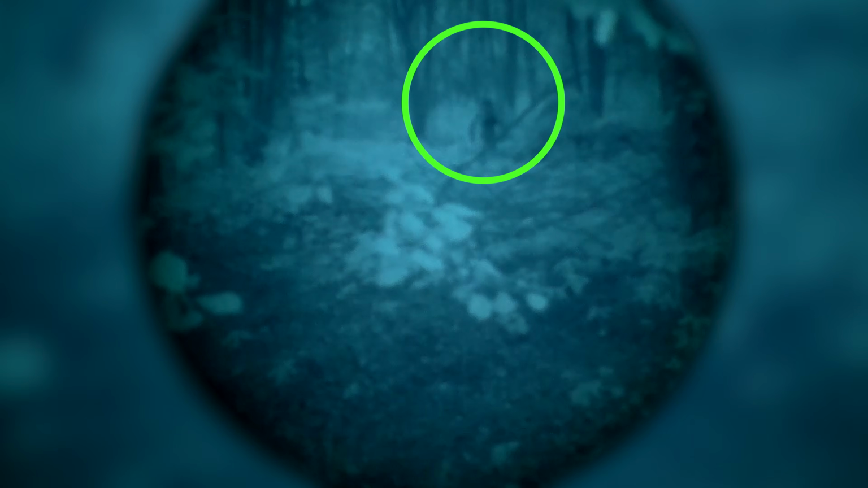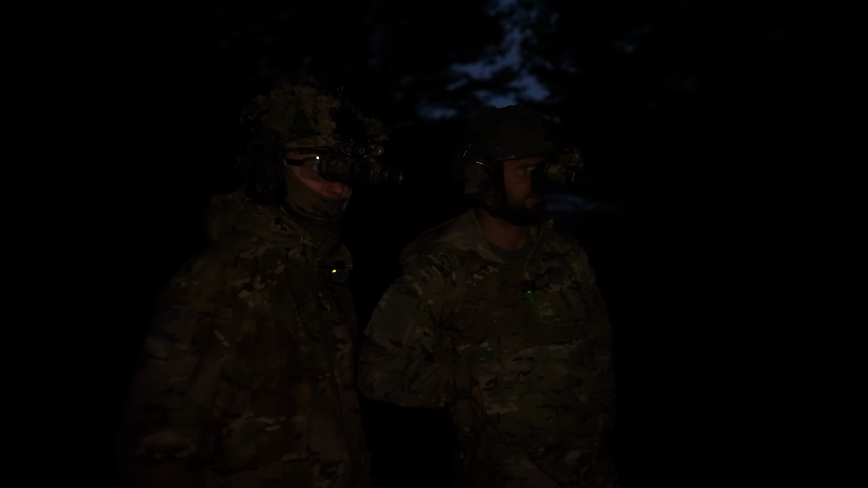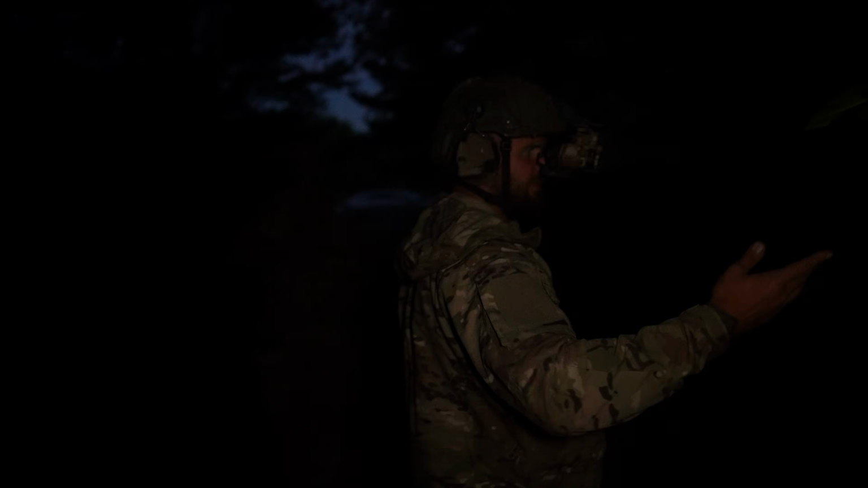Okay, stand up. And yeah, he's right there. So he doesn't even have any ghillie or camouflage on him. It's just multicam and laying down. It was just in a crawling position pretty much, so that was pretty much out in the open. Let's find a dark spot.